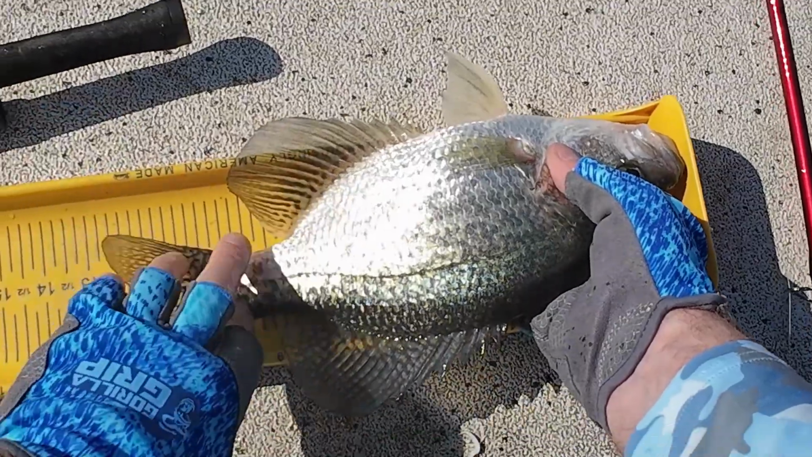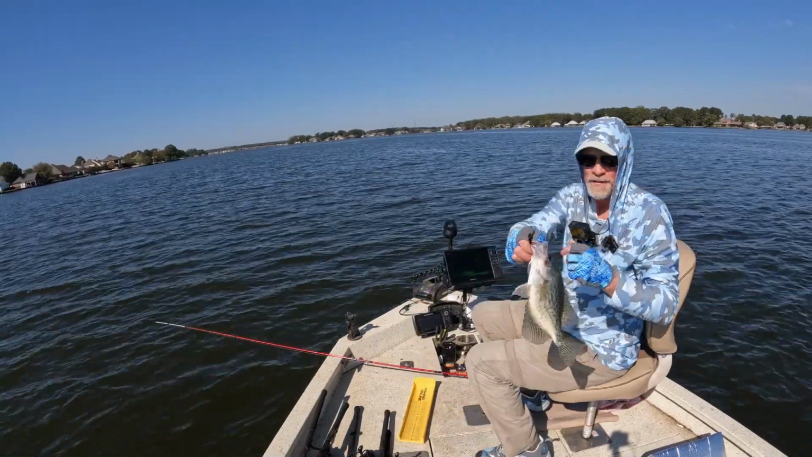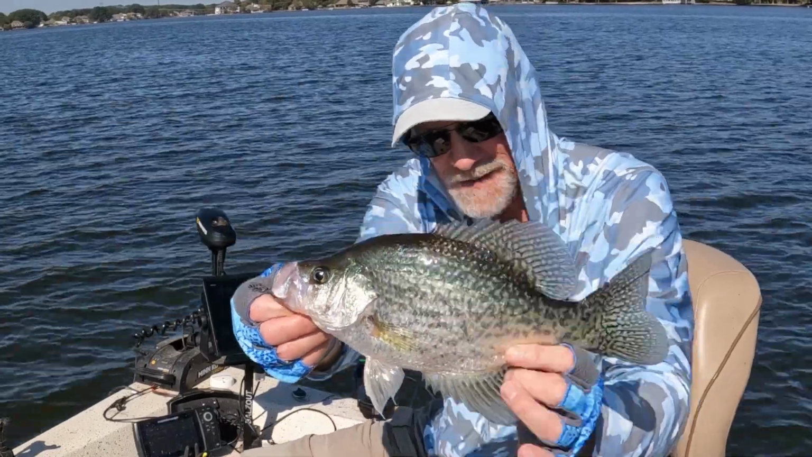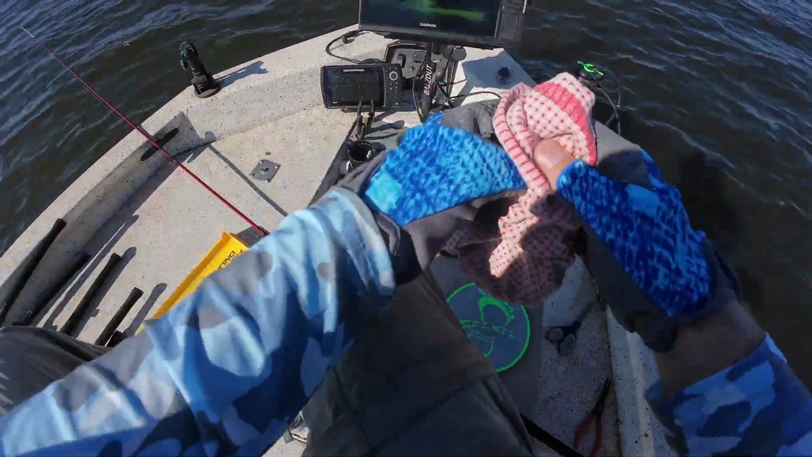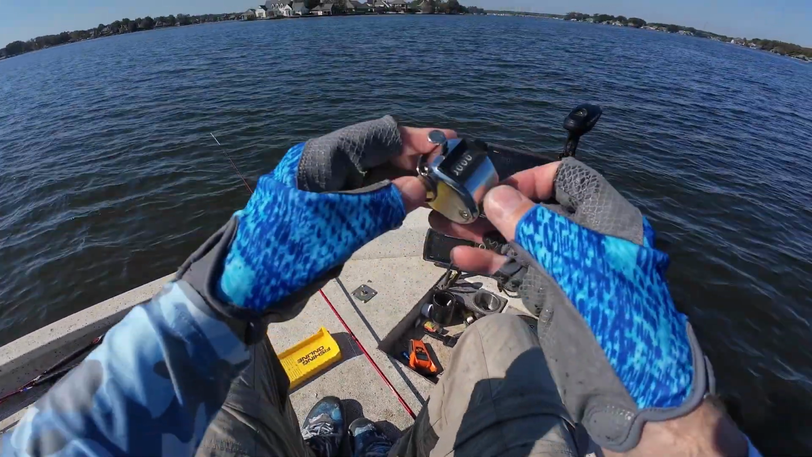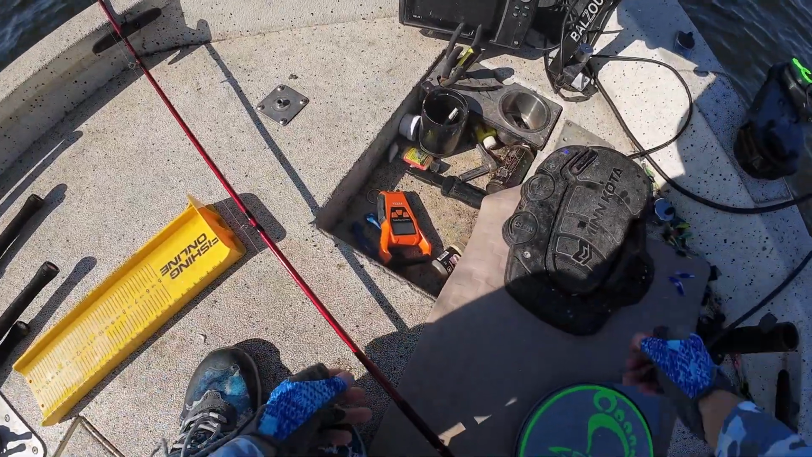Man, they are making me work for it. 12 3/4 inch black crappie. That's what I'm talking about. Yes. Get in there. That's 2 keepers. That's my 3rd crappie, but my 2nd keeper.